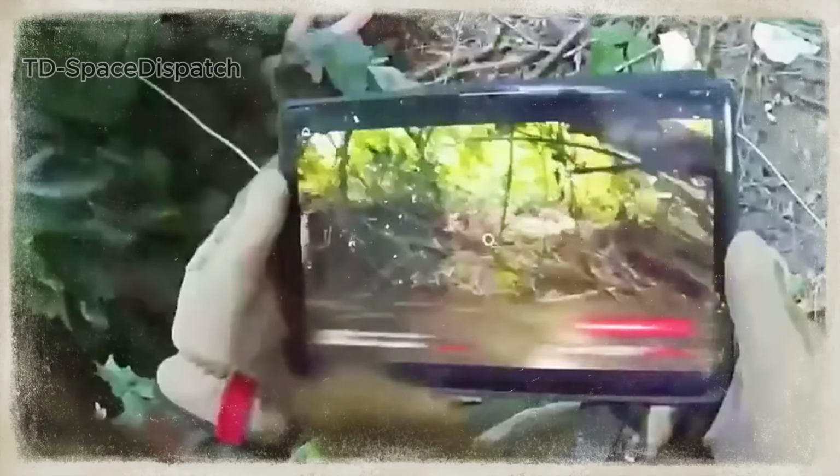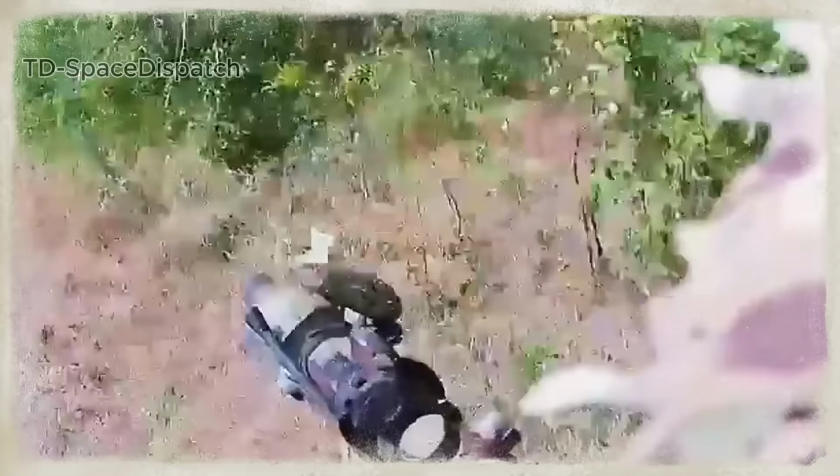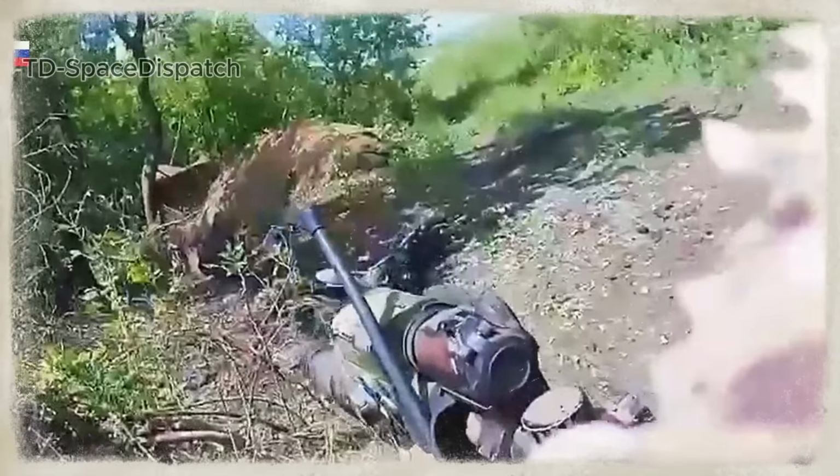A final hideout was spotted. An FPV drone was dispatched. The target was eliminated. This operation showed how layered drone reconnaissance, direct assault, and air-dropped munitions can dismantle fortified zones in sequence.